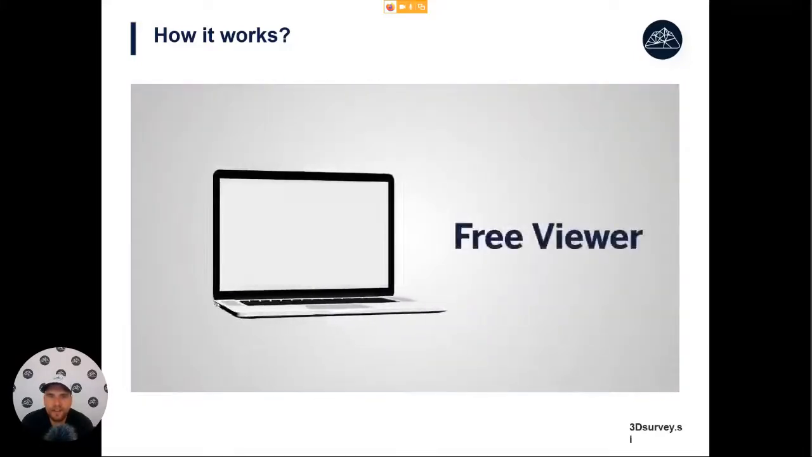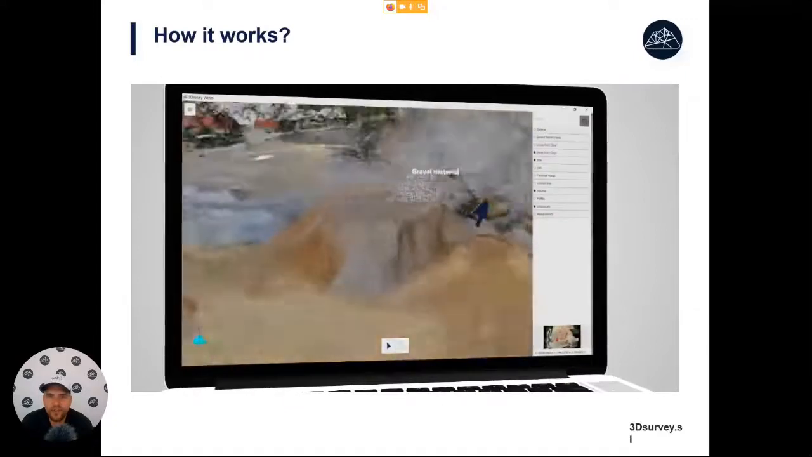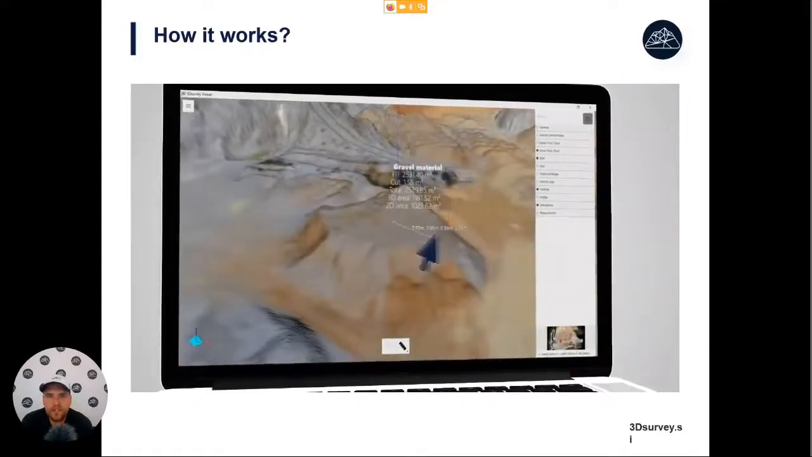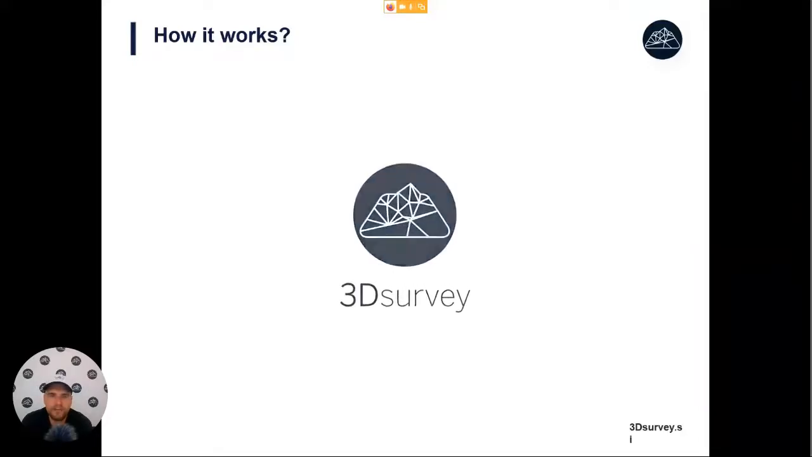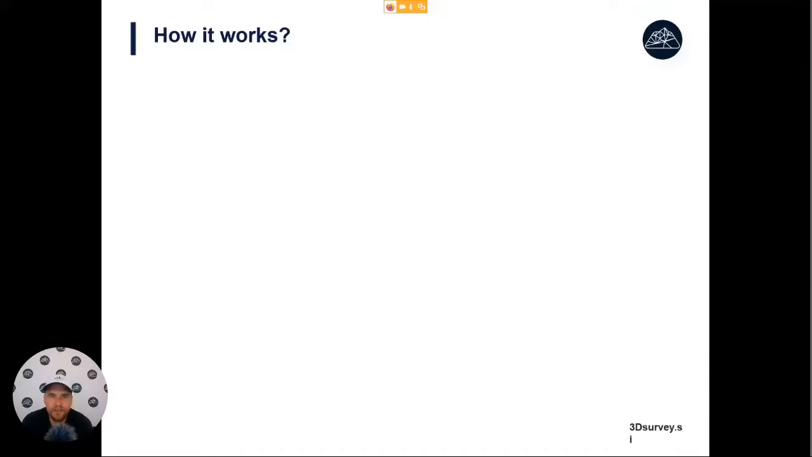And then last but not least, there is also a free viewer available. Here we create very accurate 3D models that your clients might not be able to open. To empower them to use this 3D data, there is a free viewer with which you can just share these results so that the users can enter them and maybe make some simple measurements. Anything more complicated, of course, is not included. Like volume calculations, you need to have 3D Survey for. We don't want to have your clients calculating volumes without you.